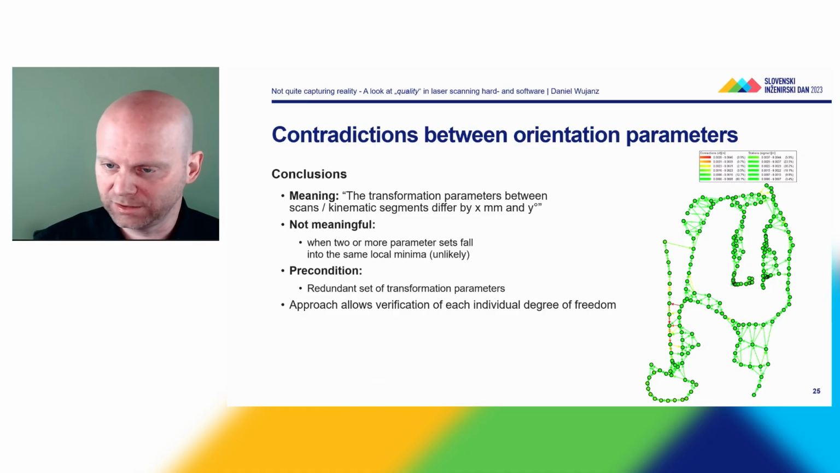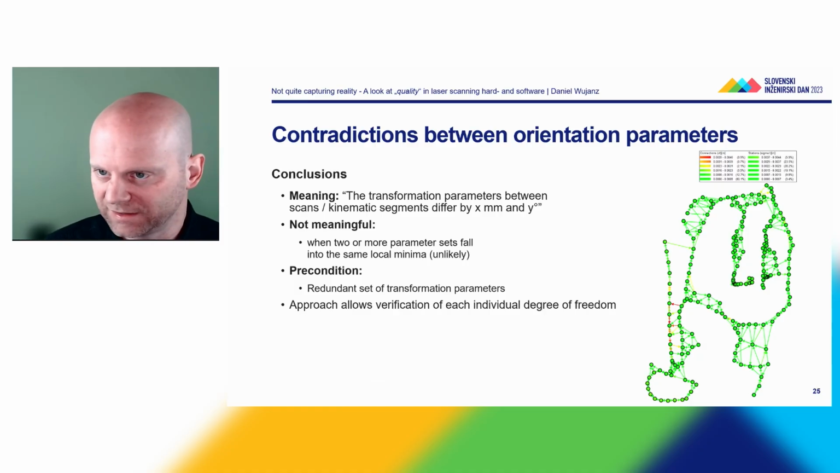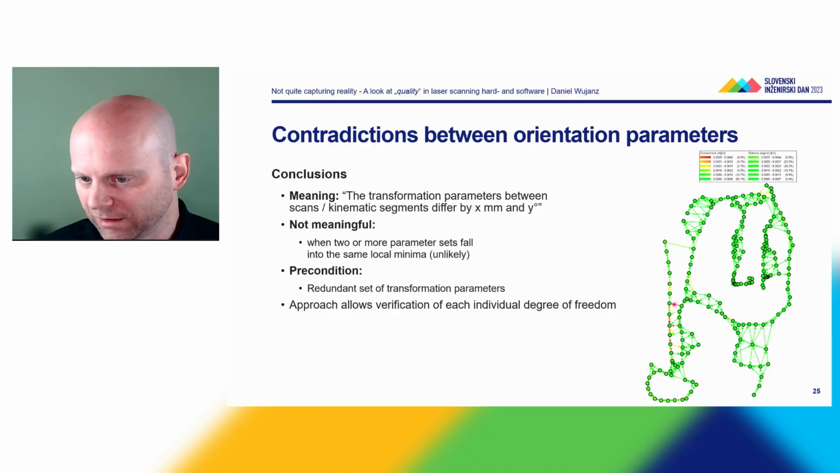If I have a third set of registrations, then I have a redundant set and I can control and verify the accuracy. The good news about this is that you can verify each and every individual degree of freedom, namely all shifts and all rotations. And then you can see on the right-hand side how it could look. You can tell for every scan, the color of these arrows indicates the contradiction between the registration parameters.